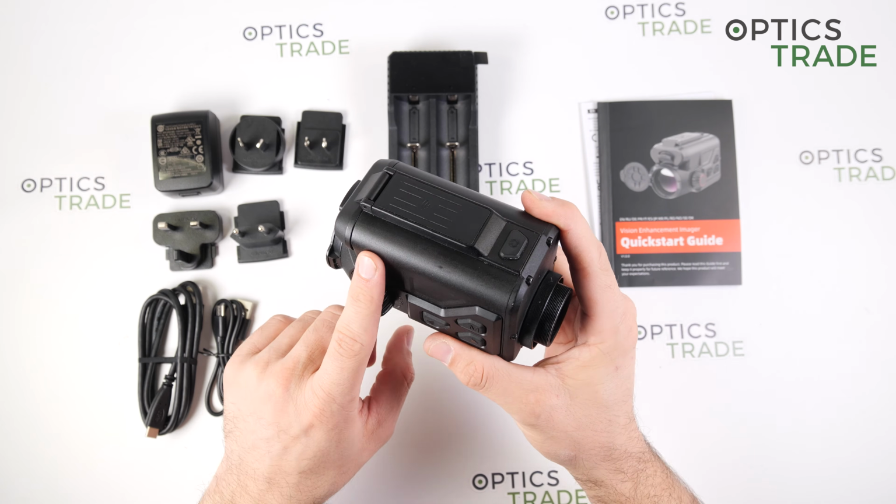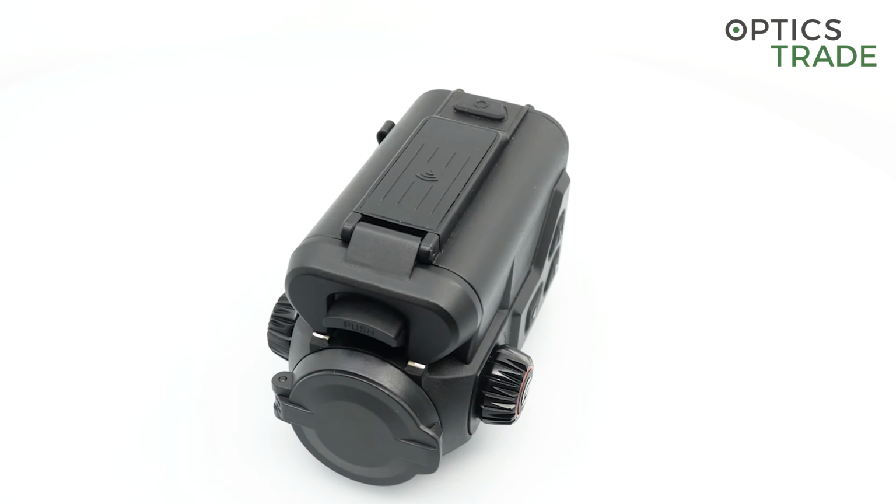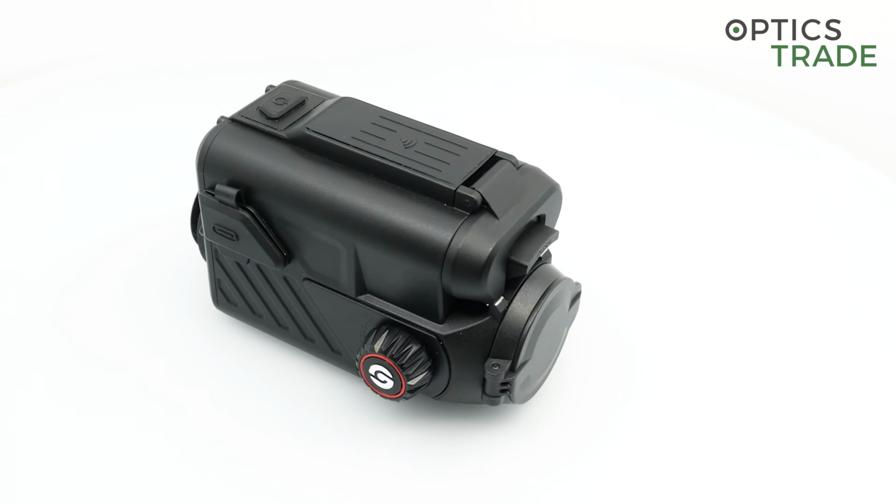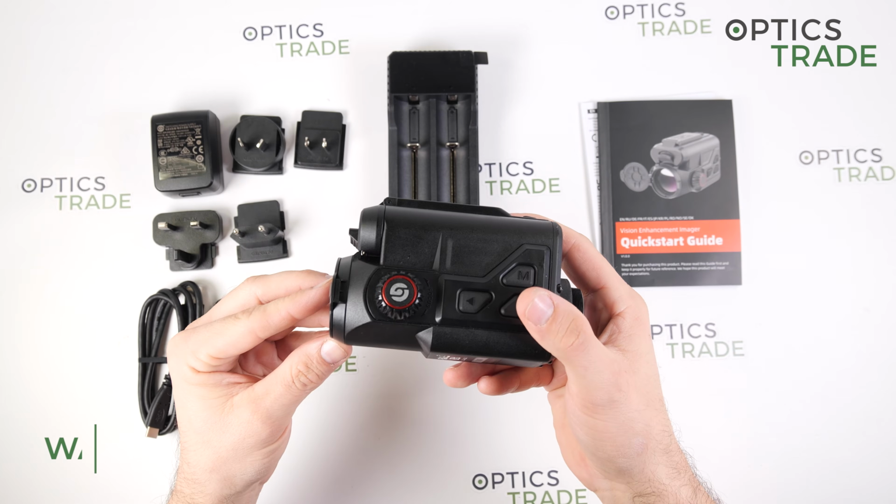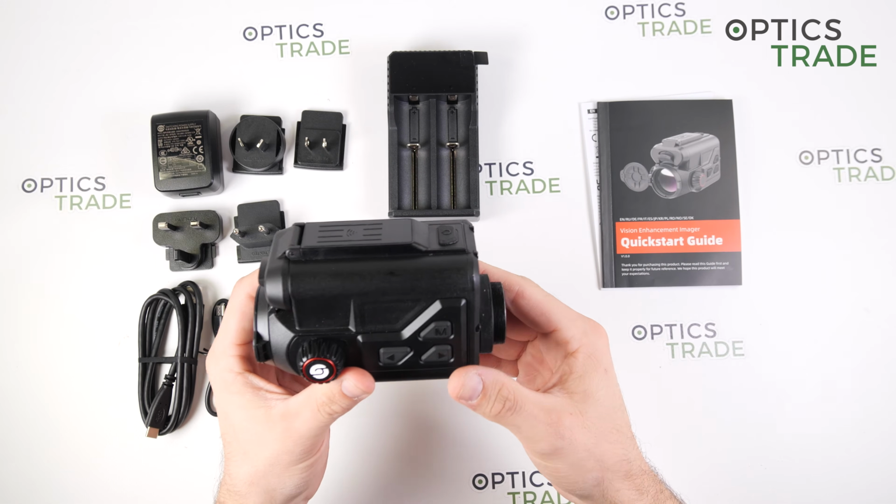It has Wi-Fi connectivity, whose logo you can see here on the top, with 2.4 and 5 gigahertz. It features also a Bluetooth connection, and it can also be connected via cable. The device is completely designed and also made in China, and it comes with a 3 years warranty.